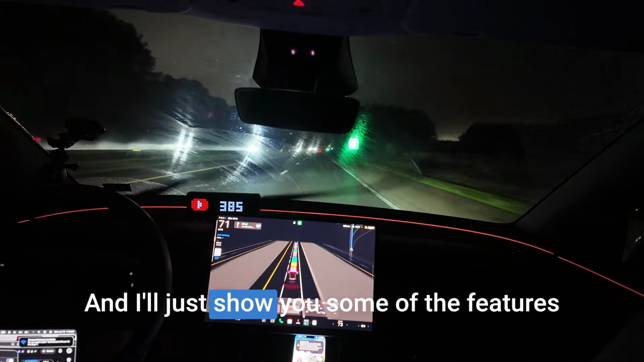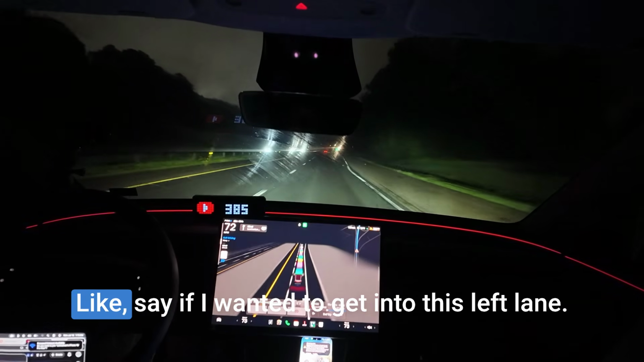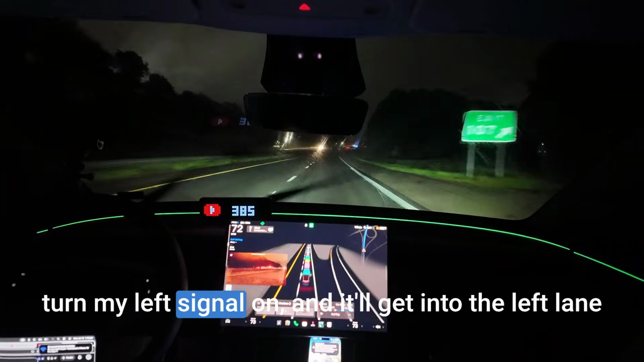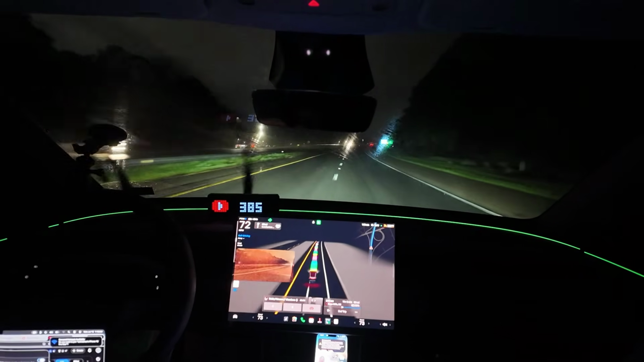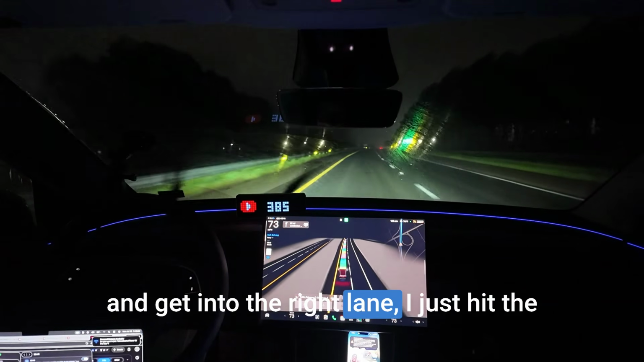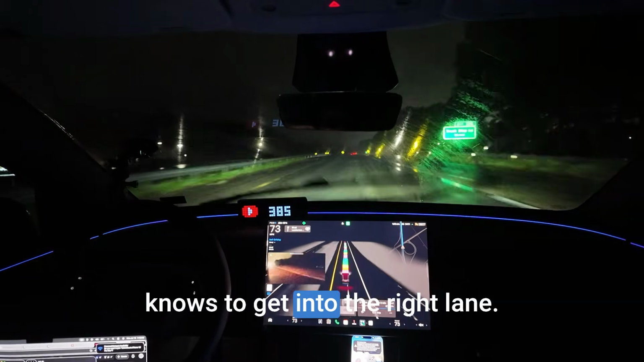And I'll just show you some of the features again, while you're self-driving. Say if I wanted to get into this left lane, instead of turning the wheel, all I have to do is just turn my left signal on, and it'll get into the left lane. All right, same thing. If I wanted to switch back and get into the right lane, I just hit the right signal, and the Tesla automatically knows to get into the right lane.